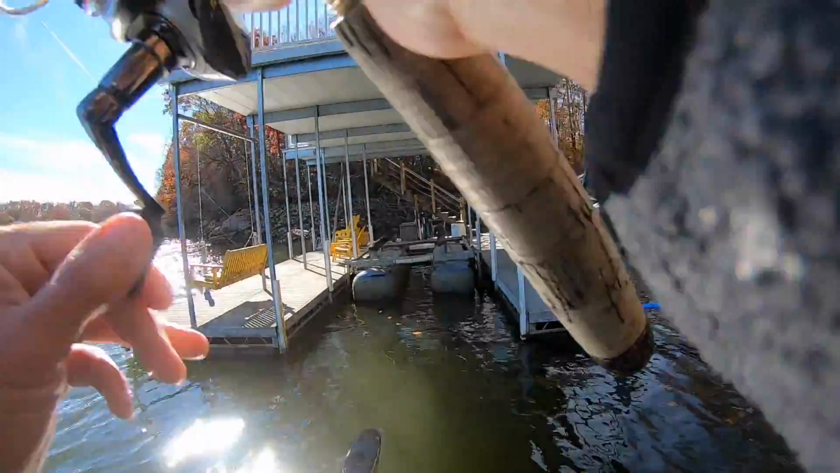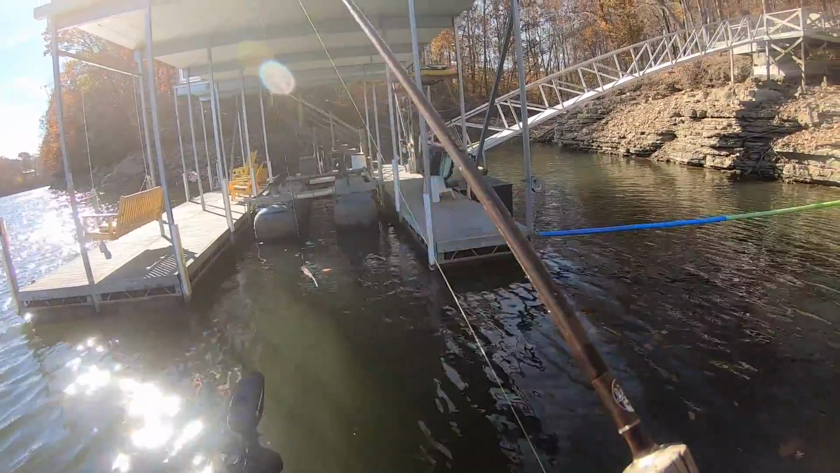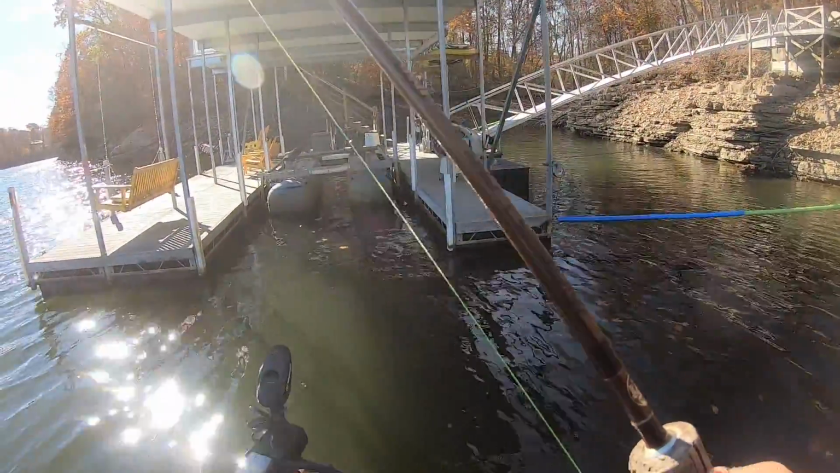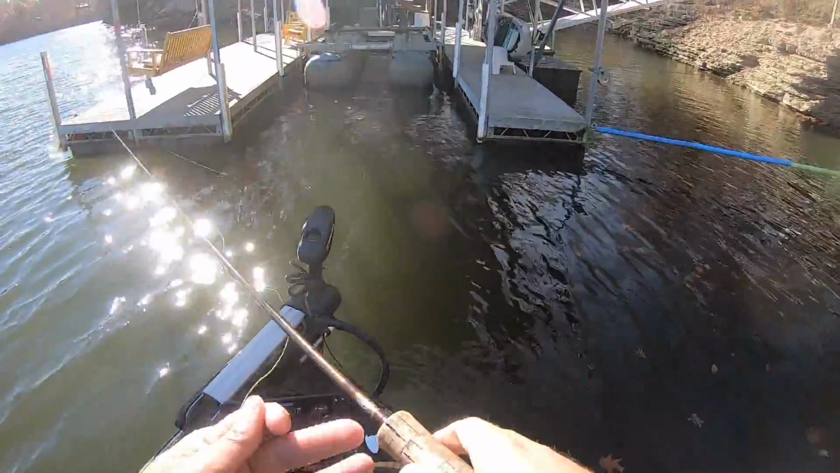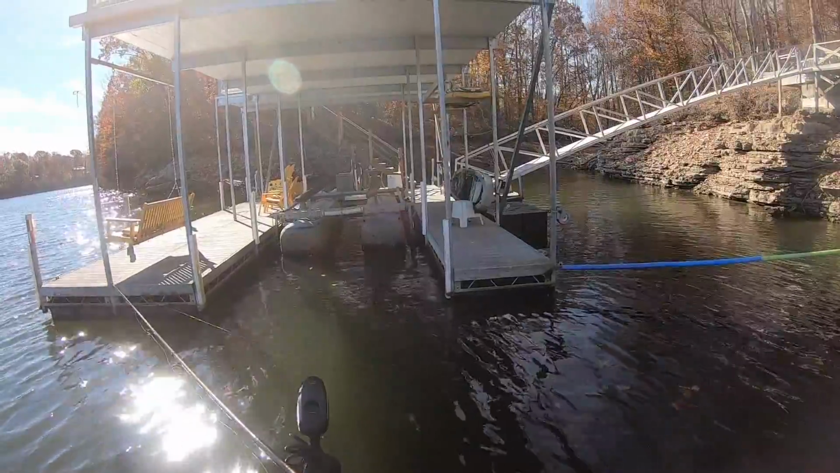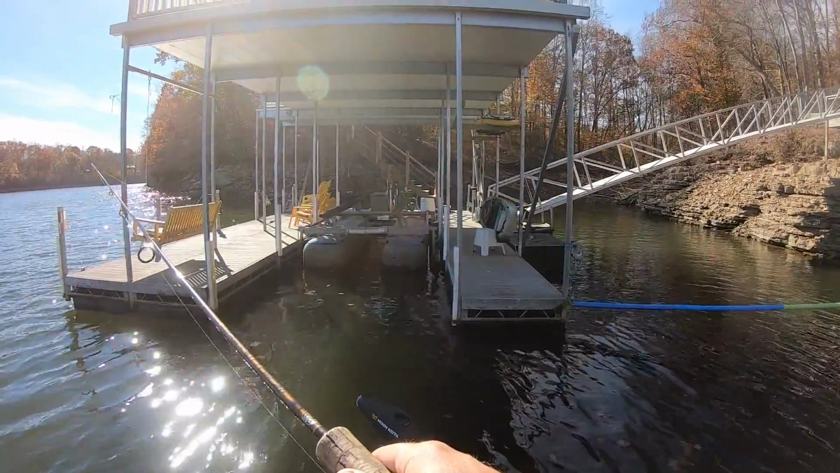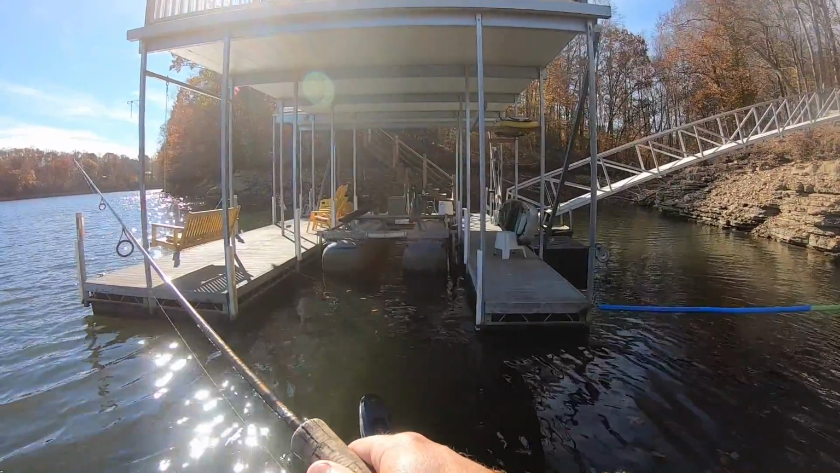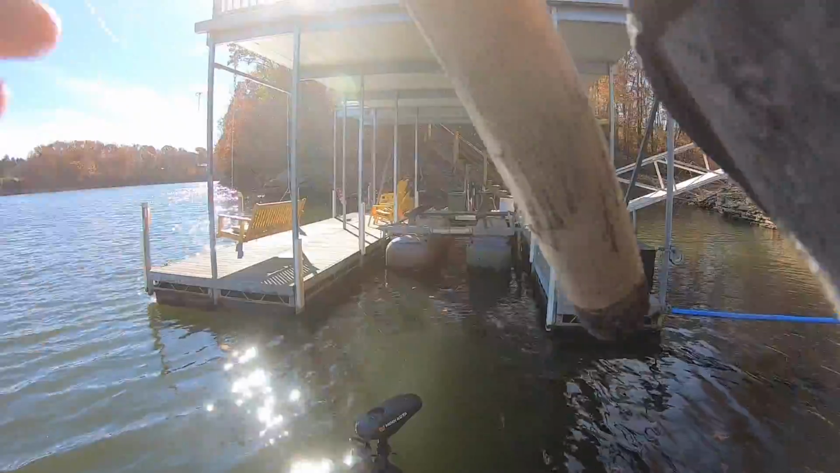There's one. Doggone it, I lost that fish. First cast. Second cast.